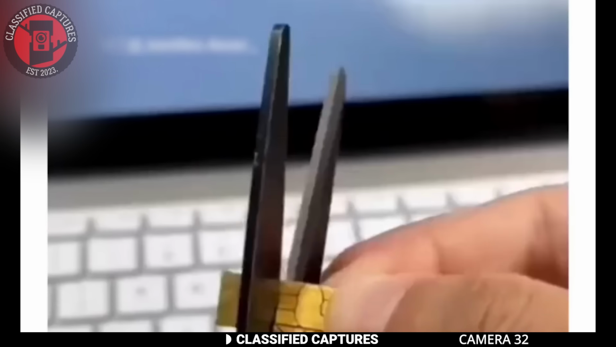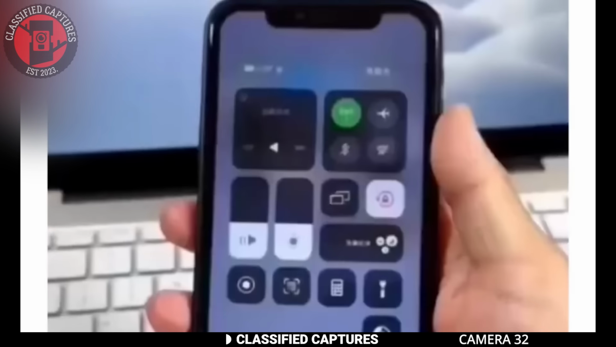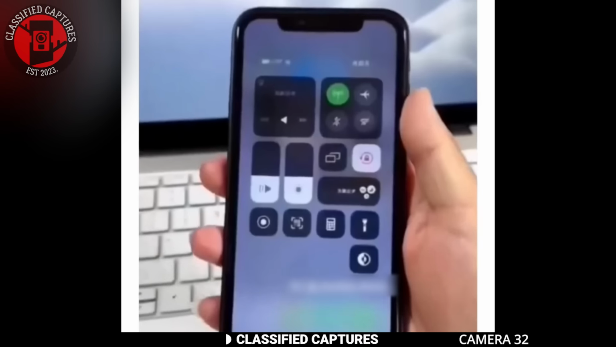EMV chips are designed for secure transactions, holding encrypted data that's only supposed to work with payment terminals. But here we see it behaving like a SIM card connecting to a mobile network. There's absolutely no way this is real.